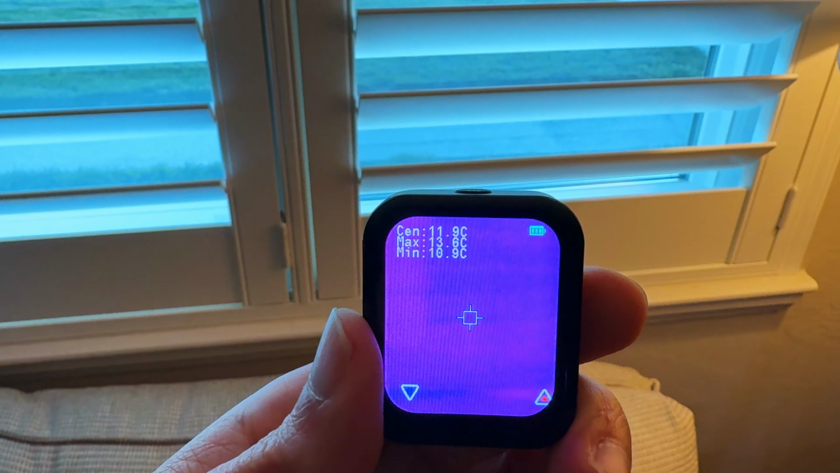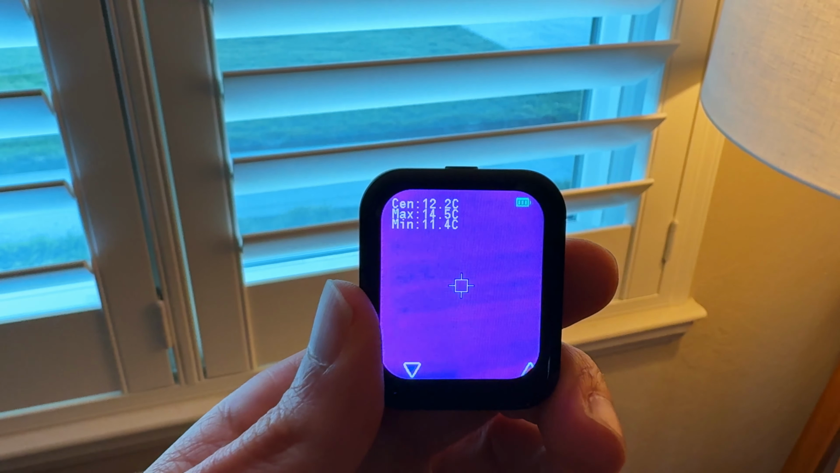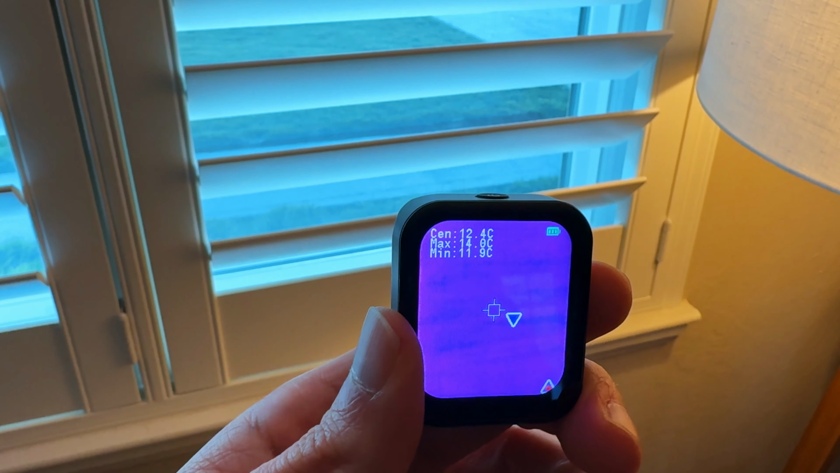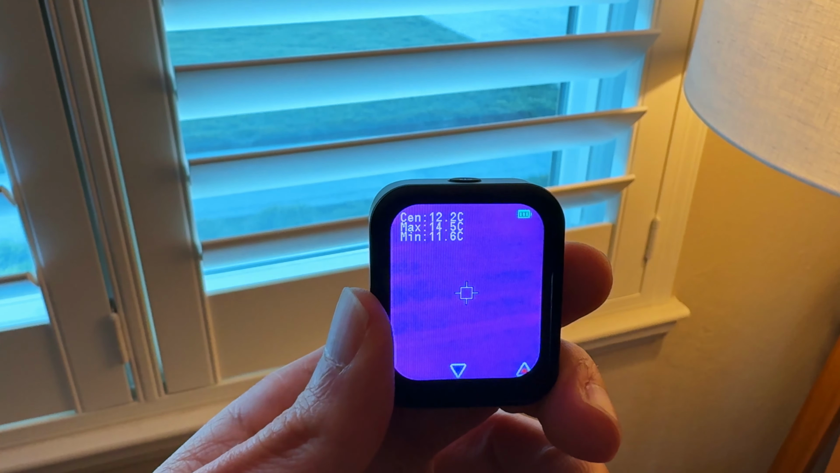Okay, so we're by a window, so we can check this. Wherever you're pointing the thermal imager, you need to make sure that you are close. You don't want to be too far away. So think 4 feet to 10 feet max. That way you can get the best reading possible.